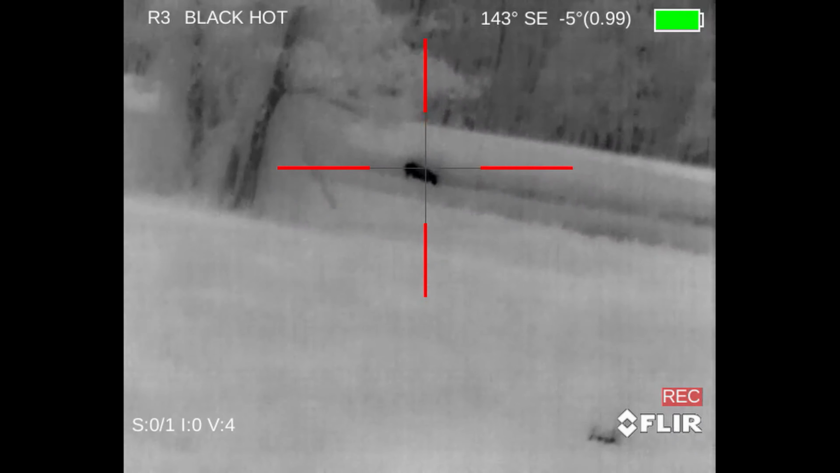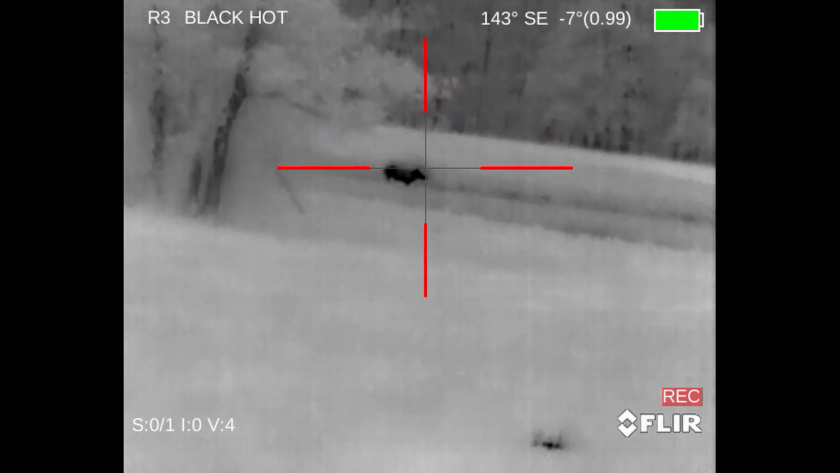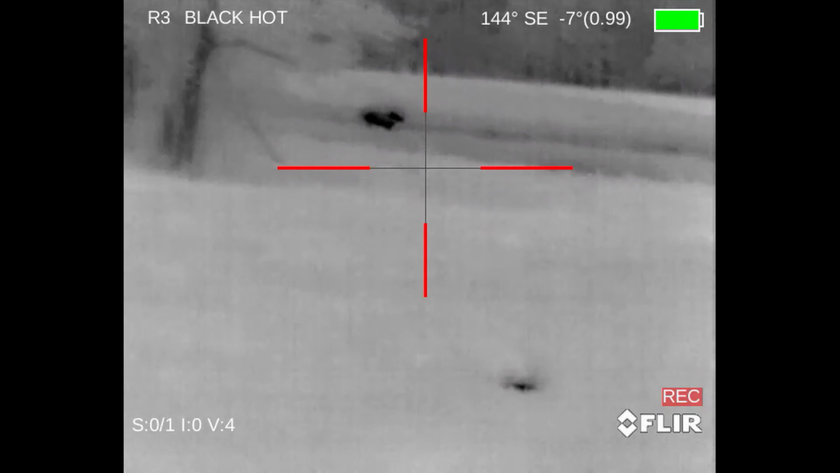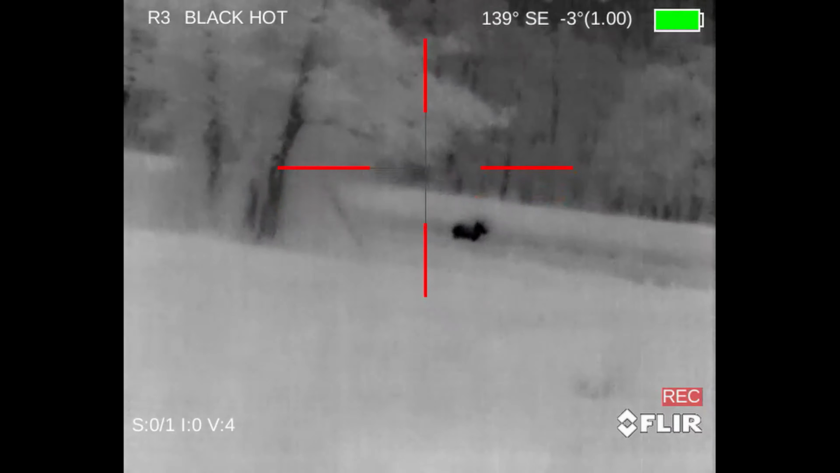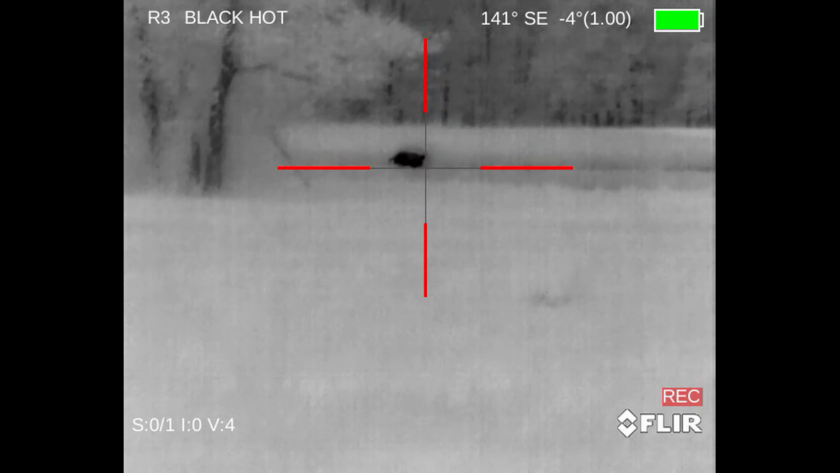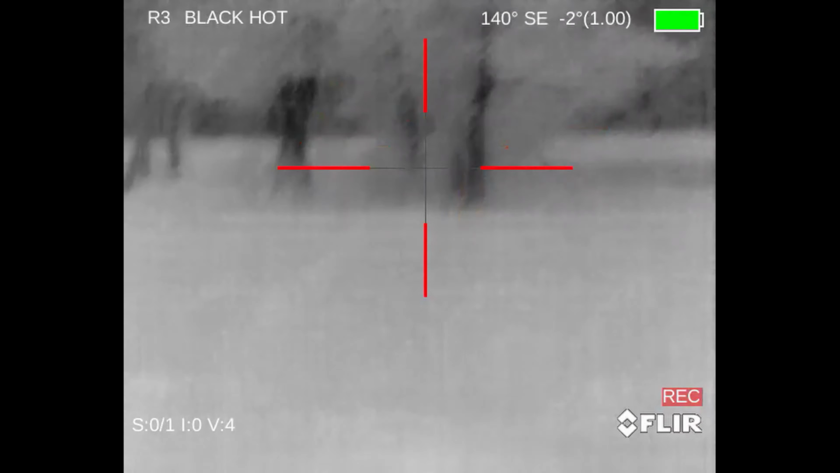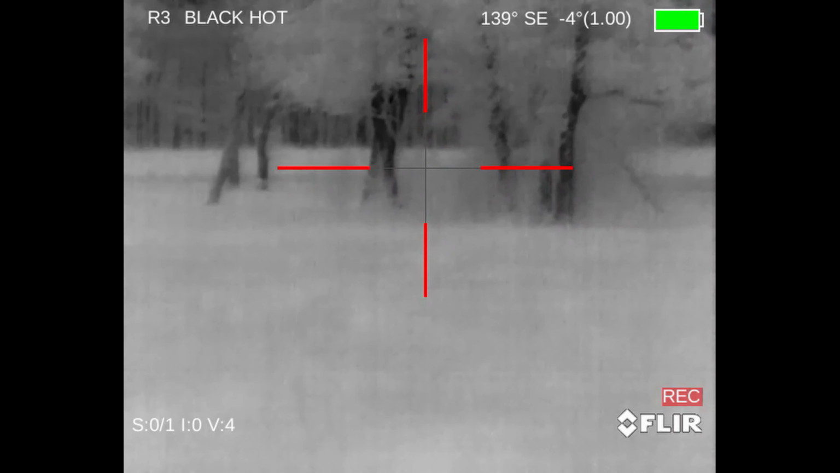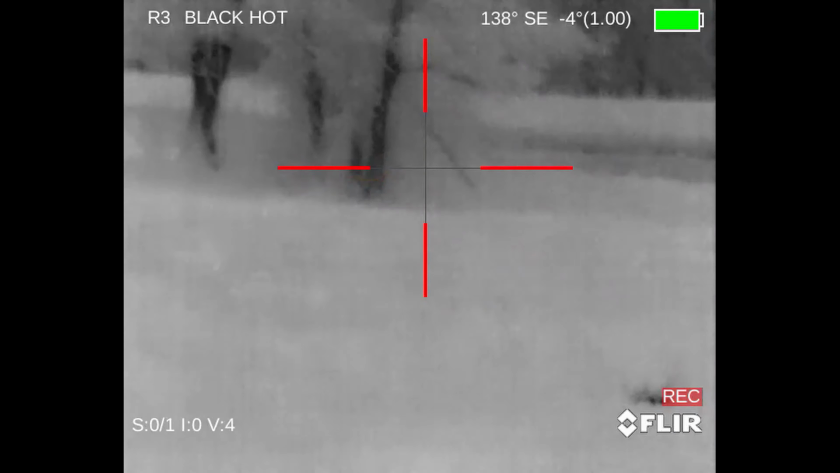Now, right about here, I see the boar pick his head up, and I just get this sunken feeling in my chest, like, oh no, this one's about to spook and run off too. We're gonna lose him. He gets out of my sight here, and Nolan is a little bit to my left, and he's able to kind of see him through the breaks in the trees.